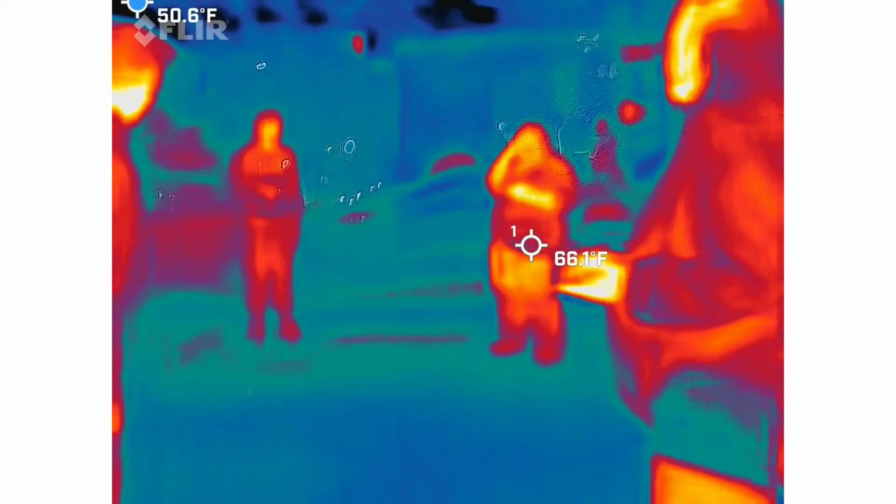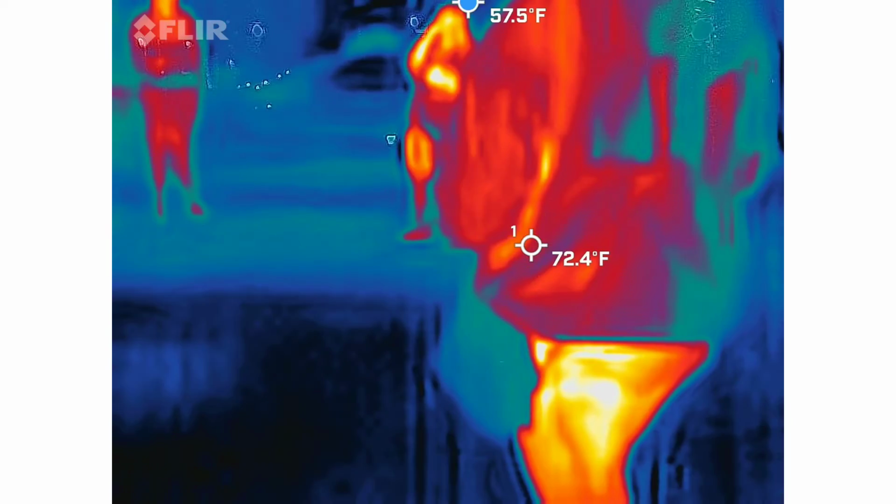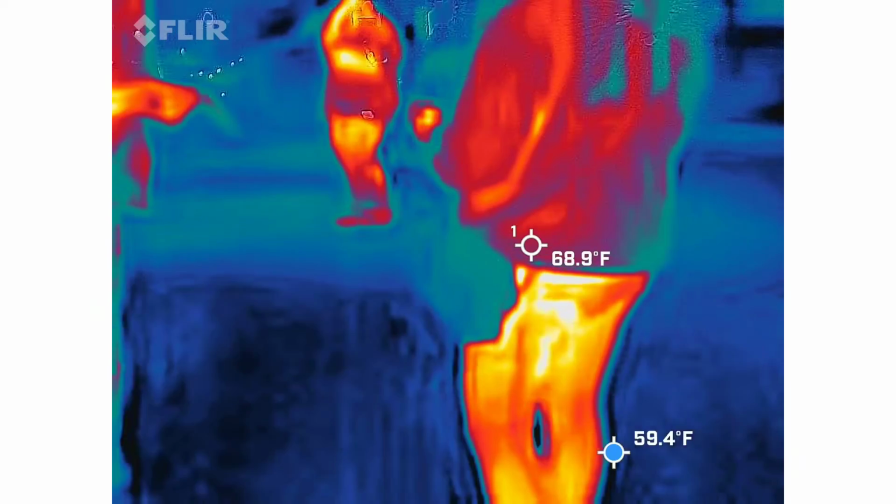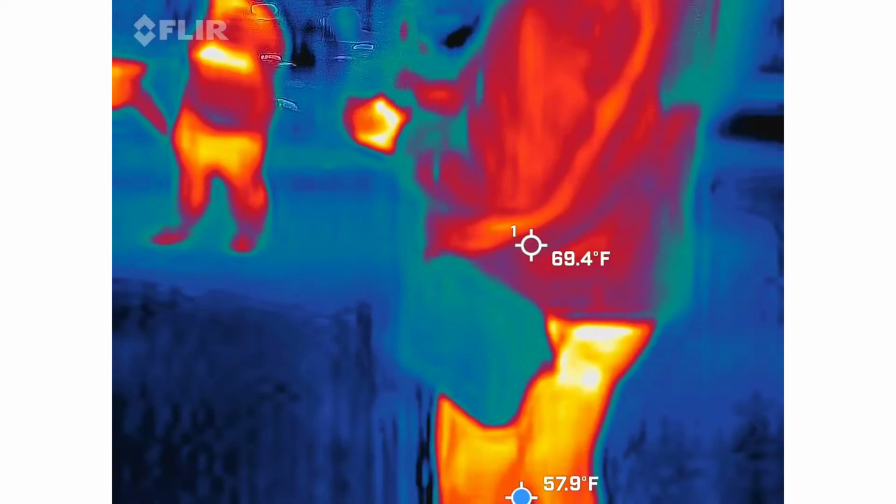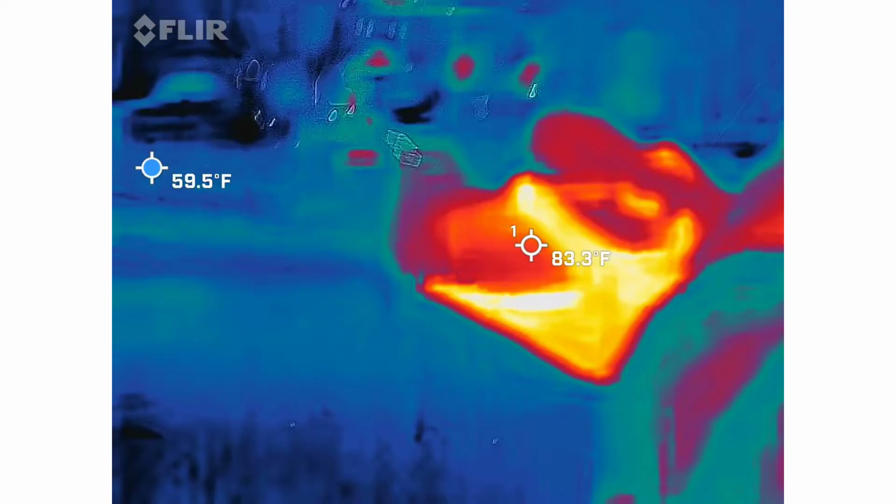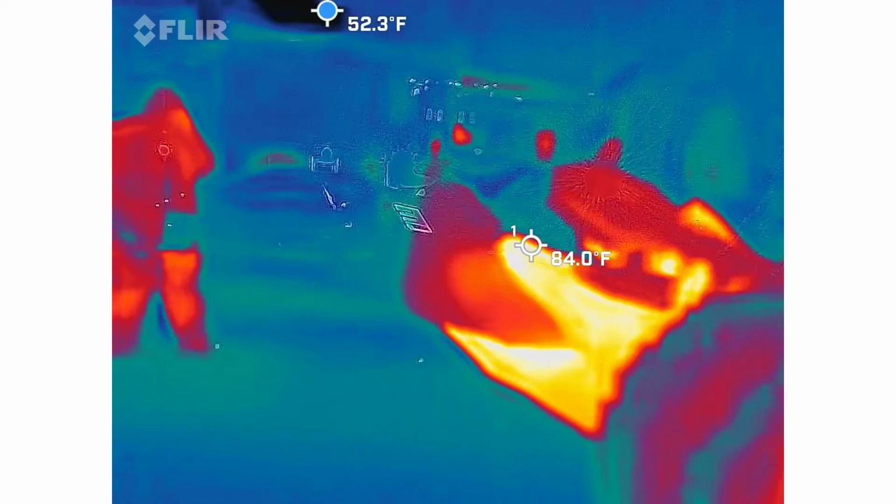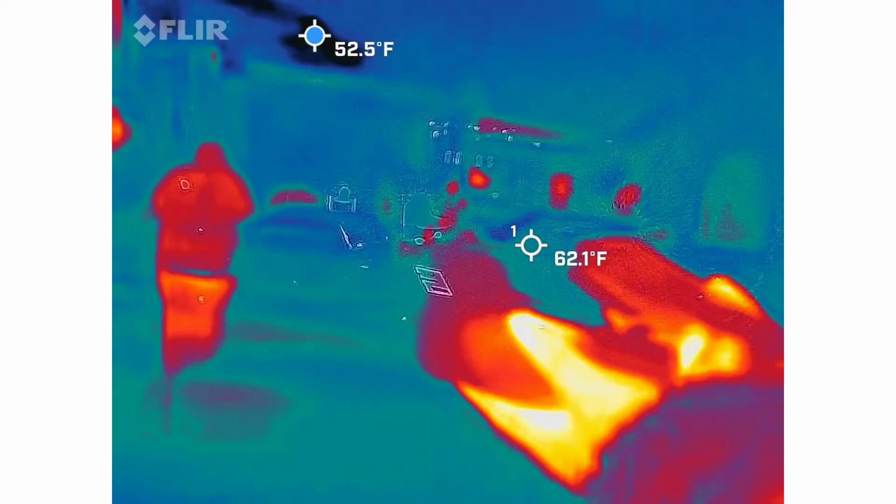Okay, good. Now drop back. That's what they call ghost hunting. They don't stand still. Hand. Mhm. I got go away and then hand. So we're going to see if something else pops up from her.